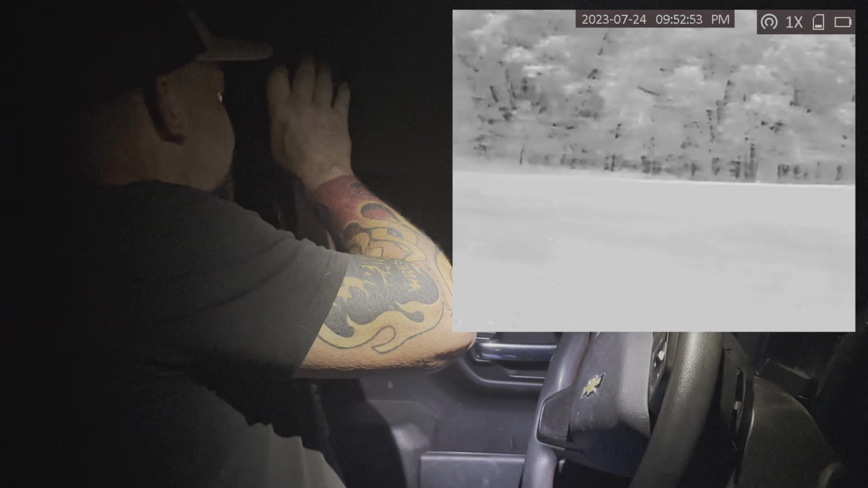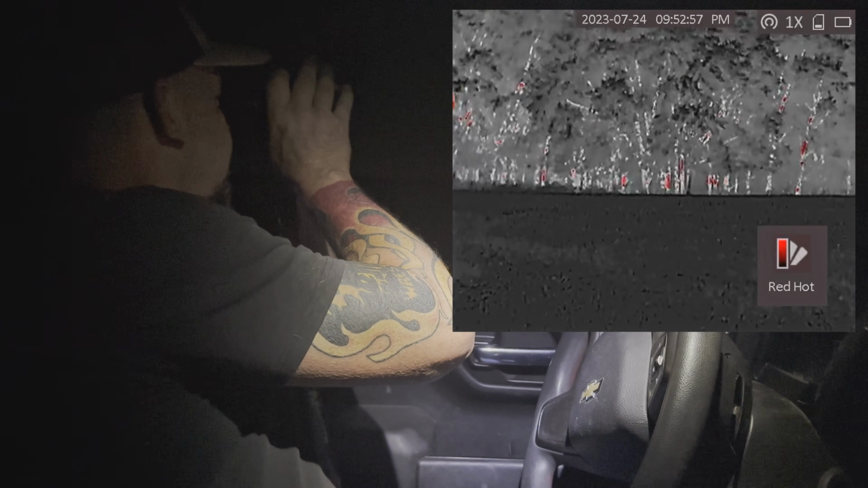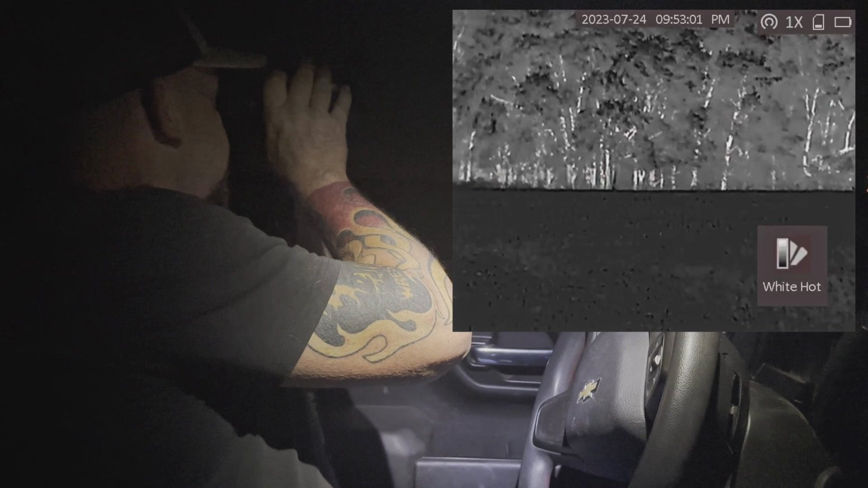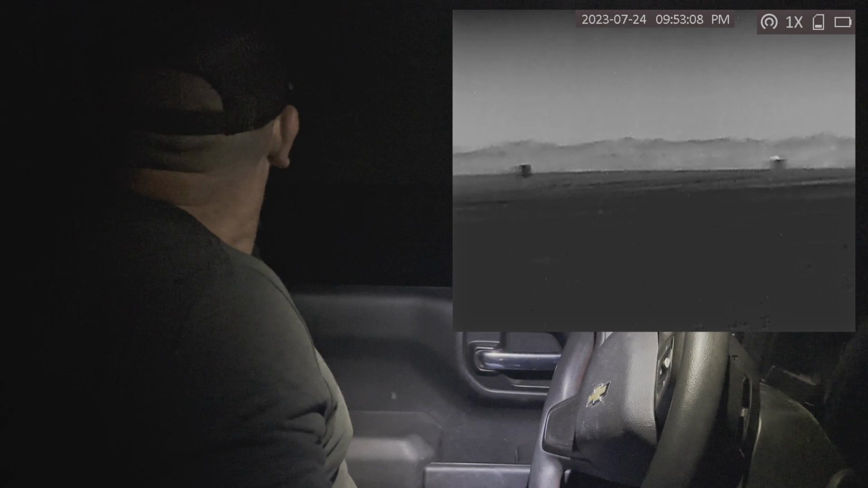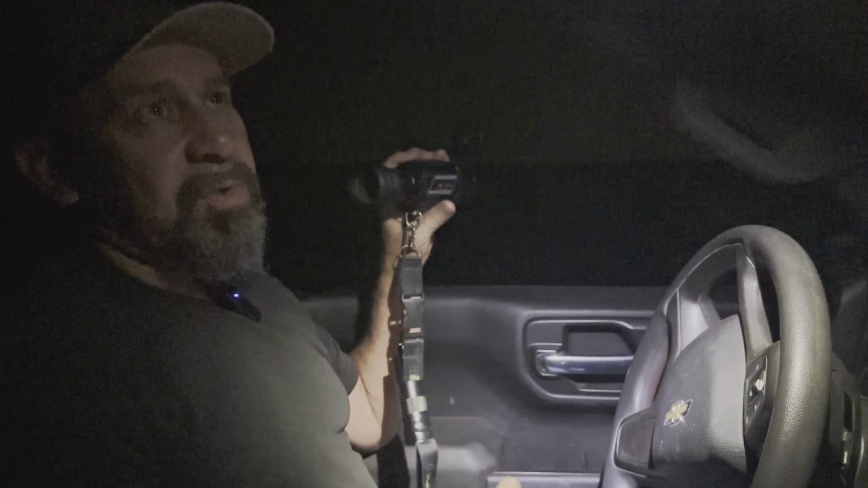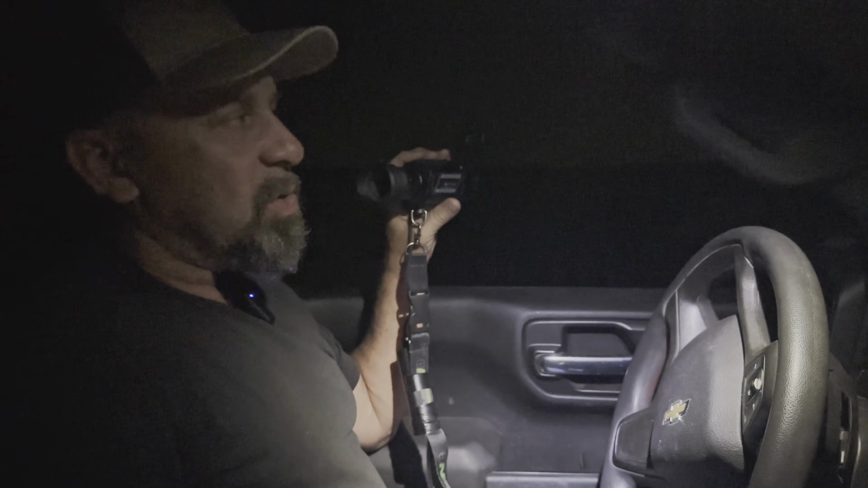So there's black hot, your fusion, and then your red. Okay, I rarely use red. Myself, I go through the white hot and black hot on a regular basis. Looks like I need to put a new battery in this. We're getting pretty low on battery. Guys, we were just getting ready to go ahead and switch batteries in this because we've been running this quite a bit tonight.